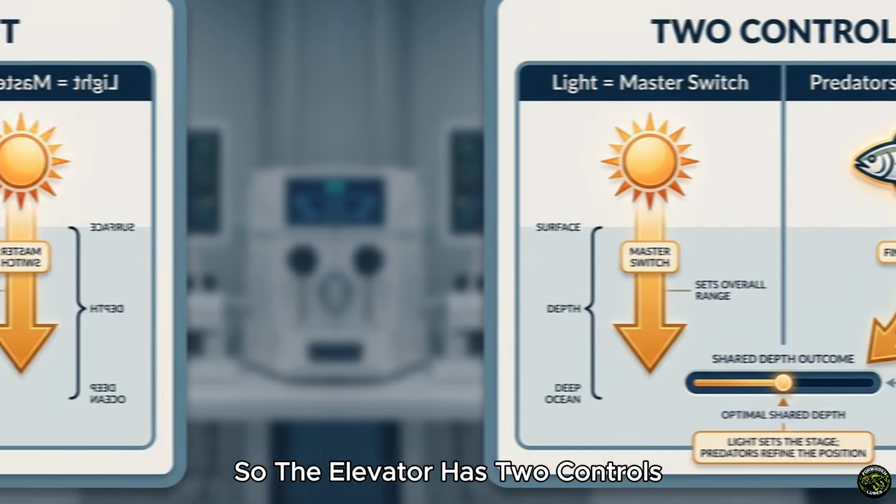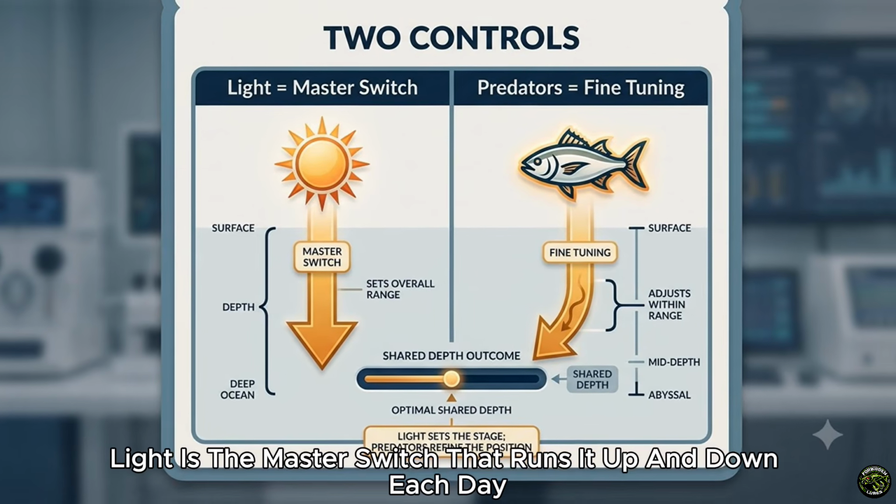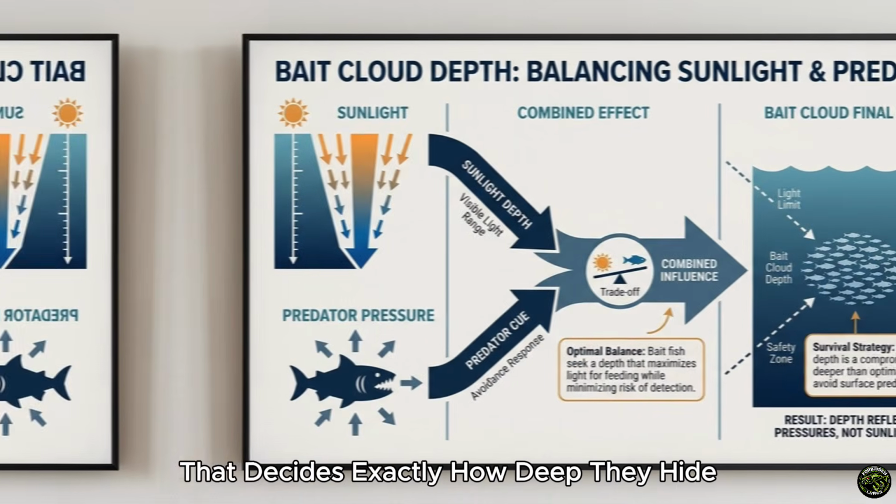So the elevator has 2 controls. Light is the master switch that runs it up and down each day. And the presence of predators is the fine-tuning that decides exactly how deep they hide.